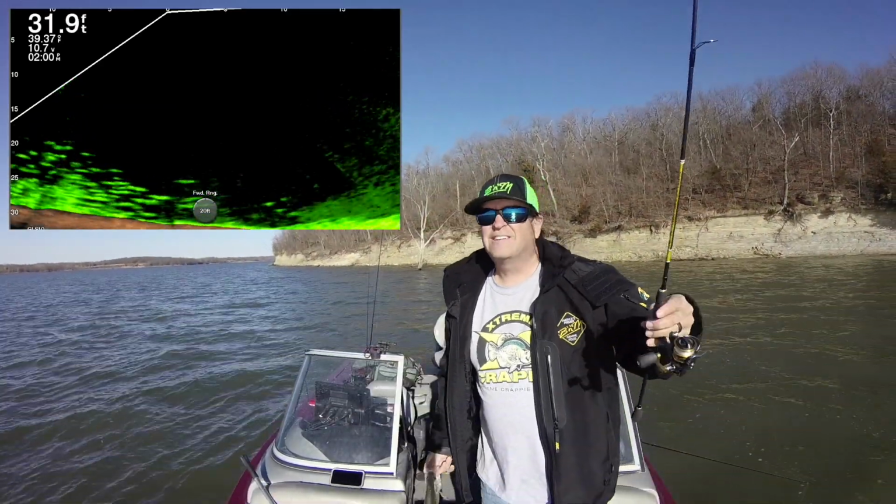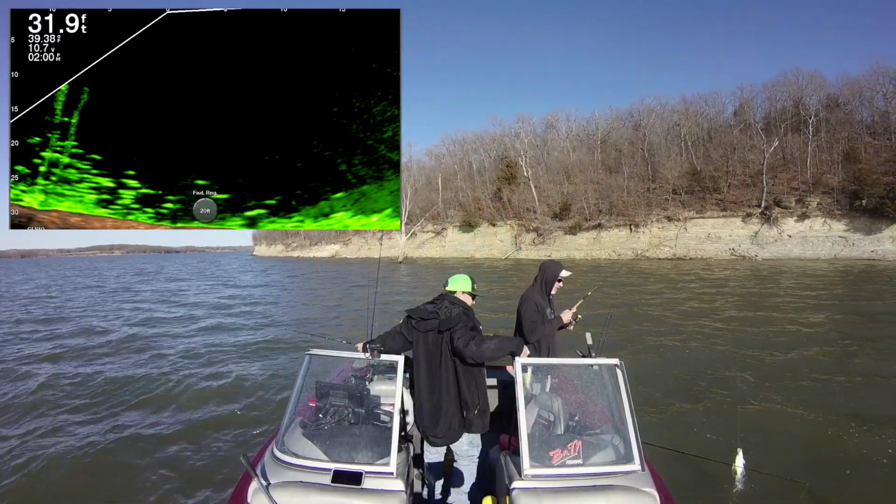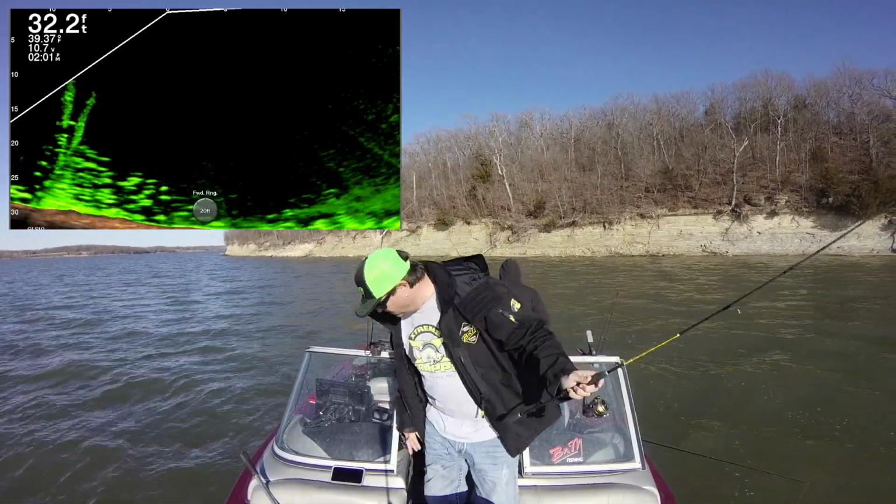Got a double. And a couple crappie magnets. You get one? Pretty good too, it feels like. Oh yeah. Nice pair. We gonna have fish for dinner. Look at them up there. Look at all those fish. Here we go again.